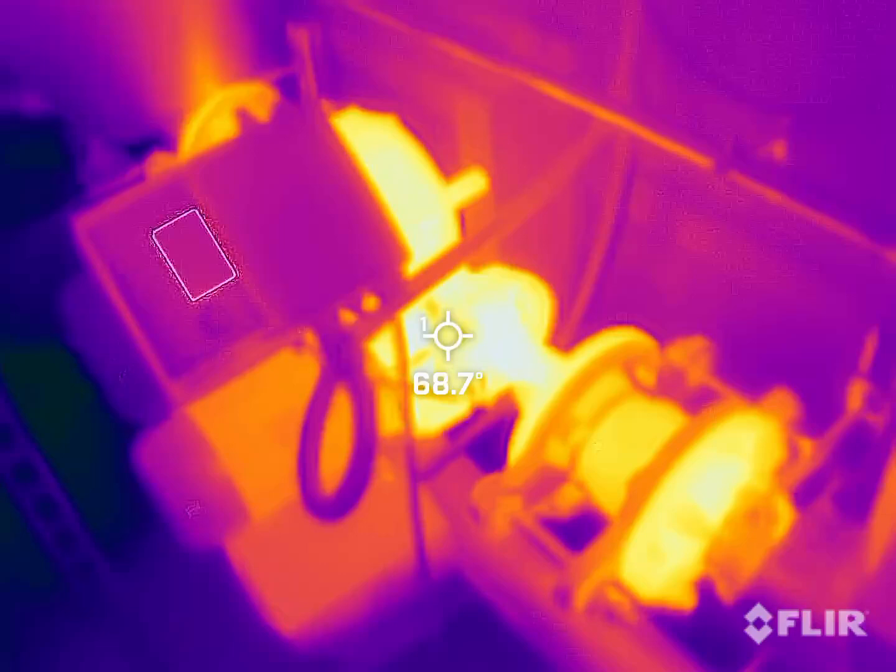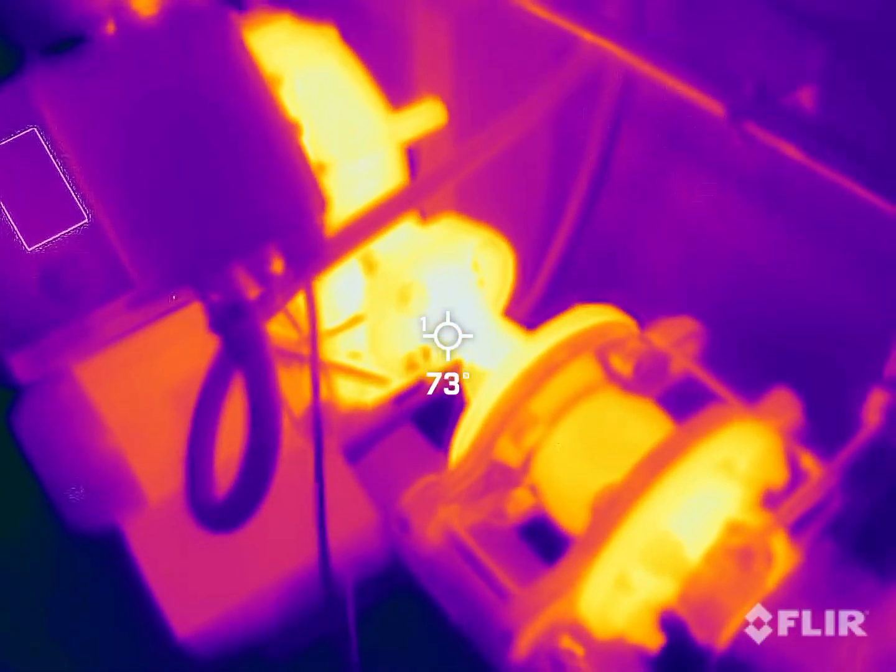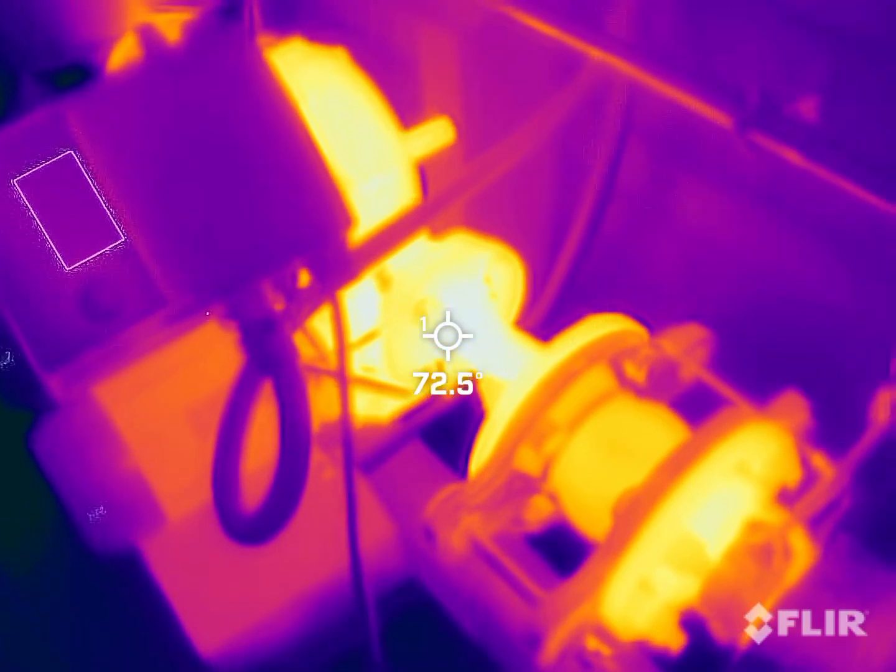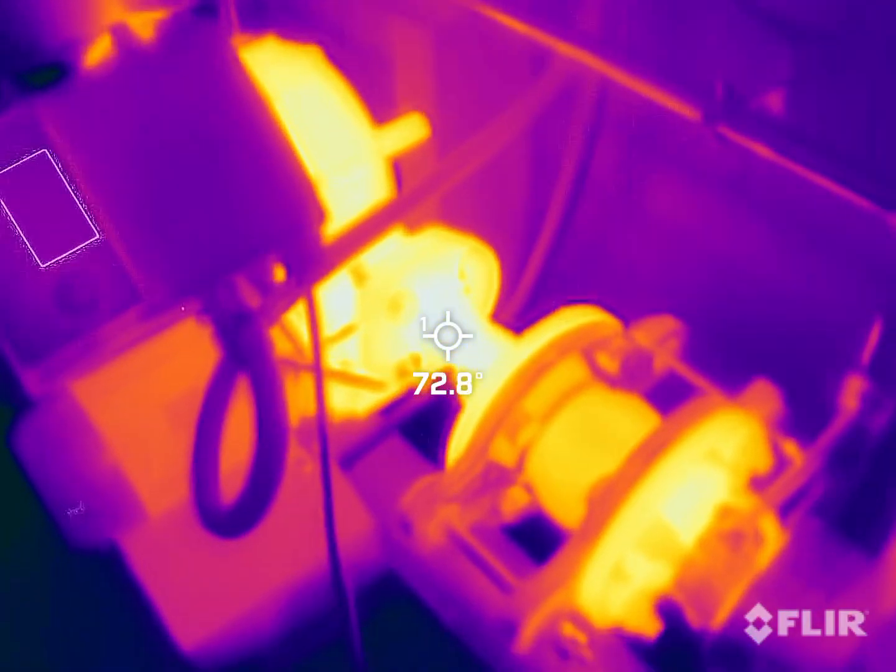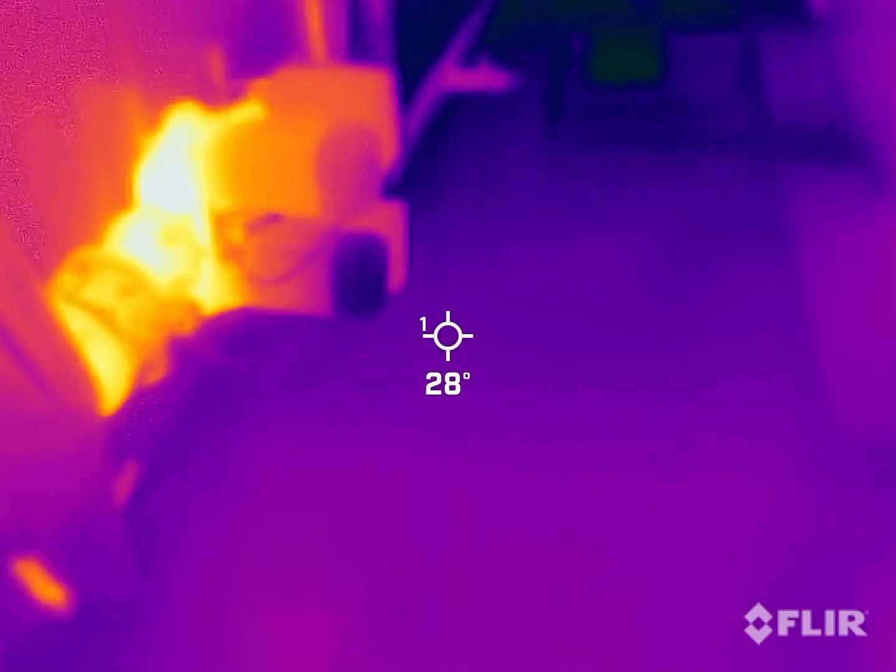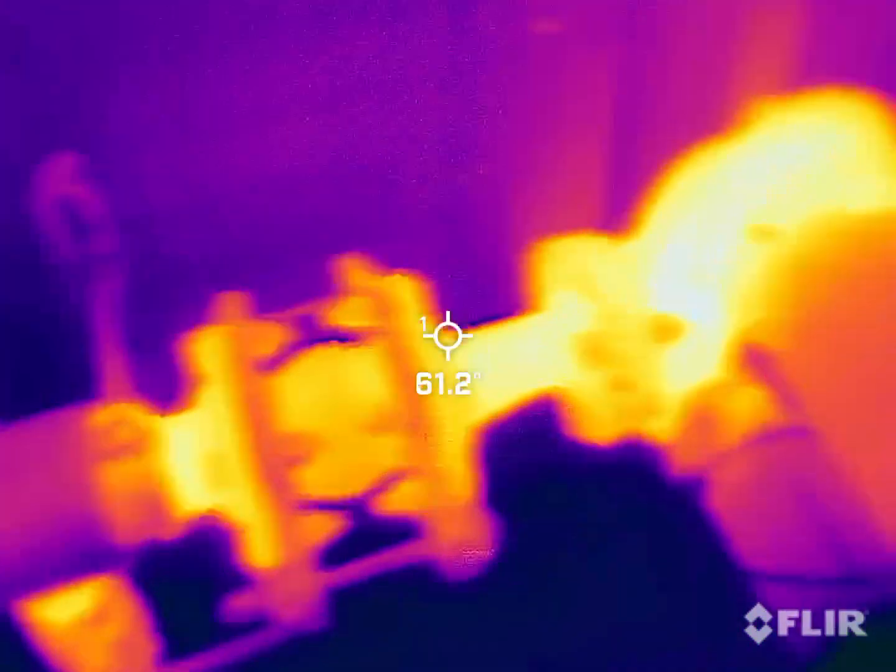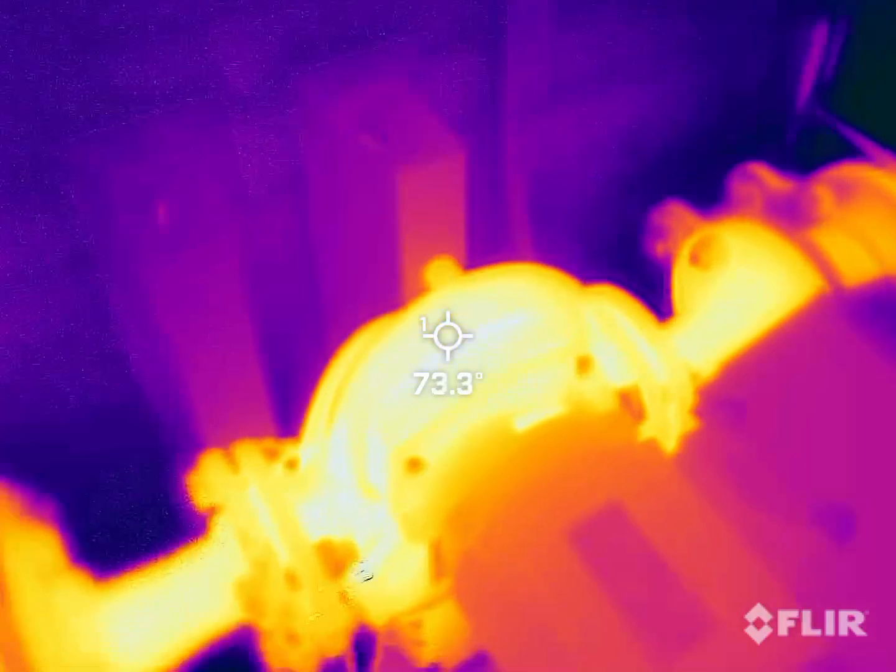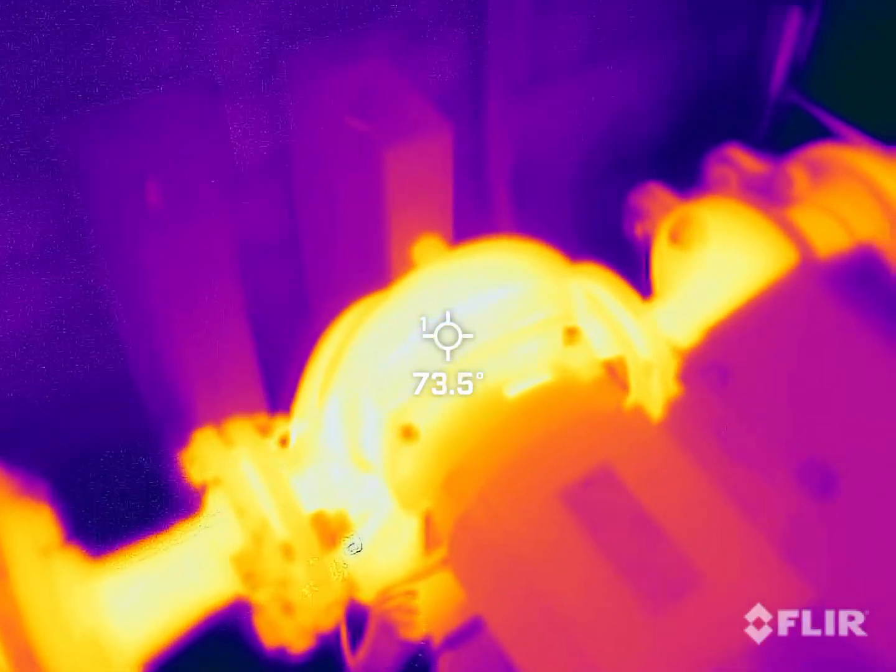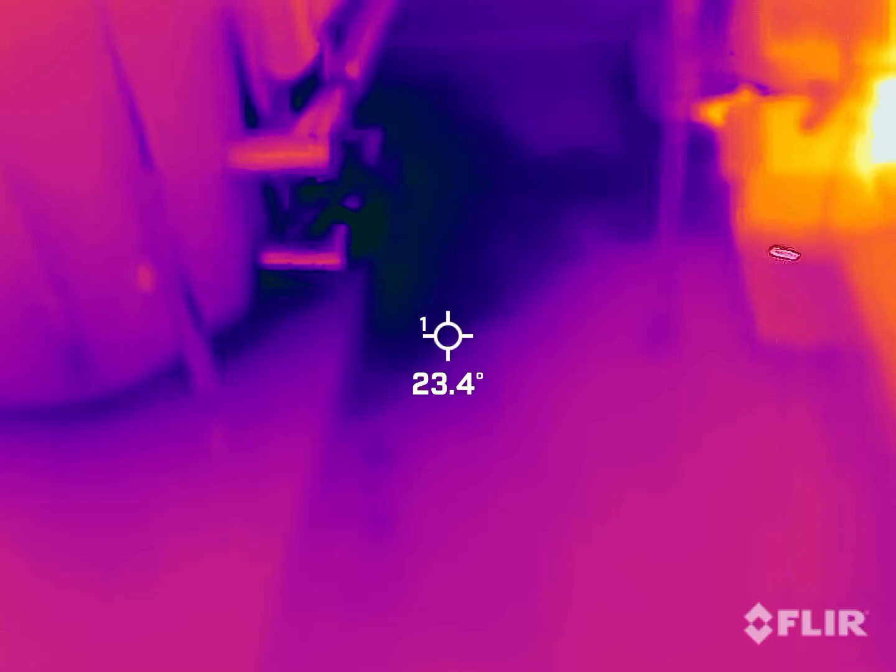Pump set here for a heating zone, uninsulated, 73 degrees. We're losing heat to the plant room, which means we're losing heat before it's arrived at its desired location. Some minor gaps here again, but again, 73, 74 degrees. This is how we waste energy in plant rooms.